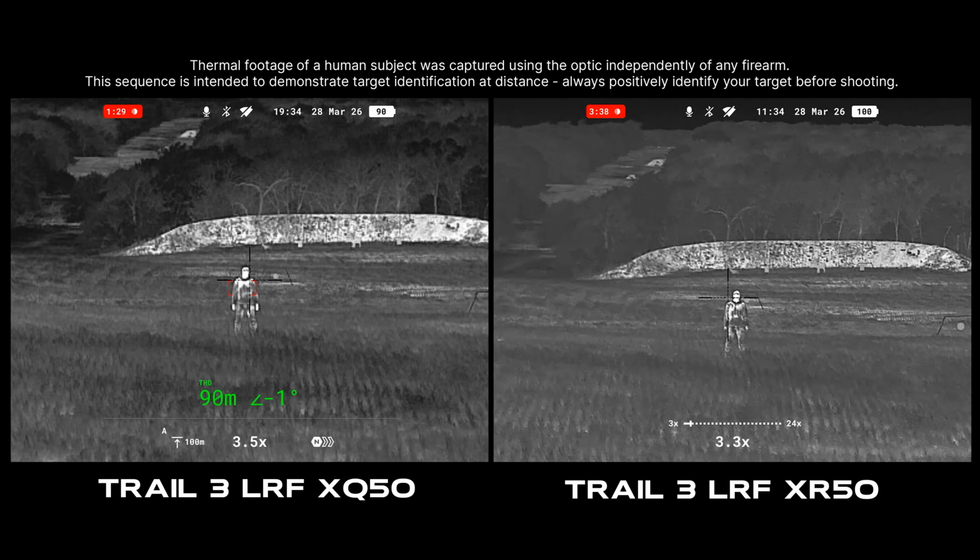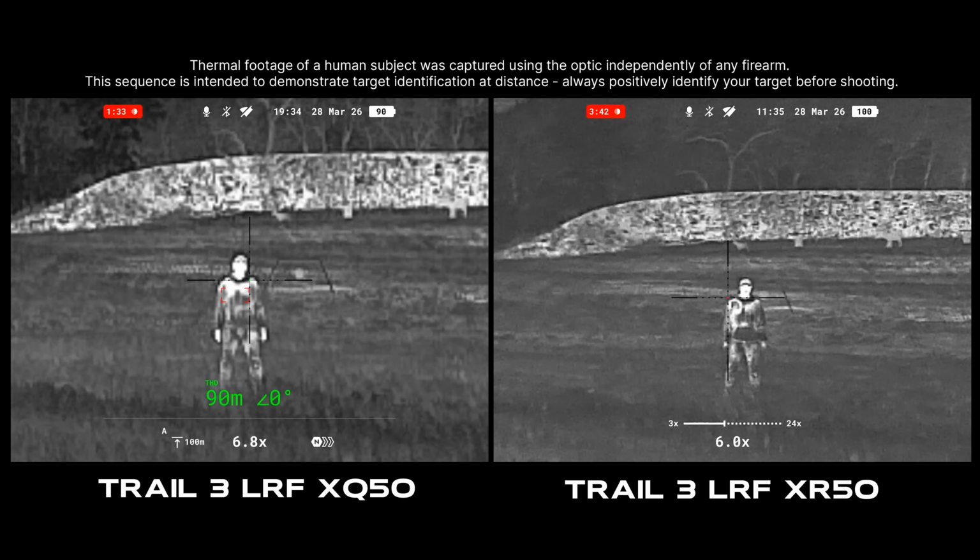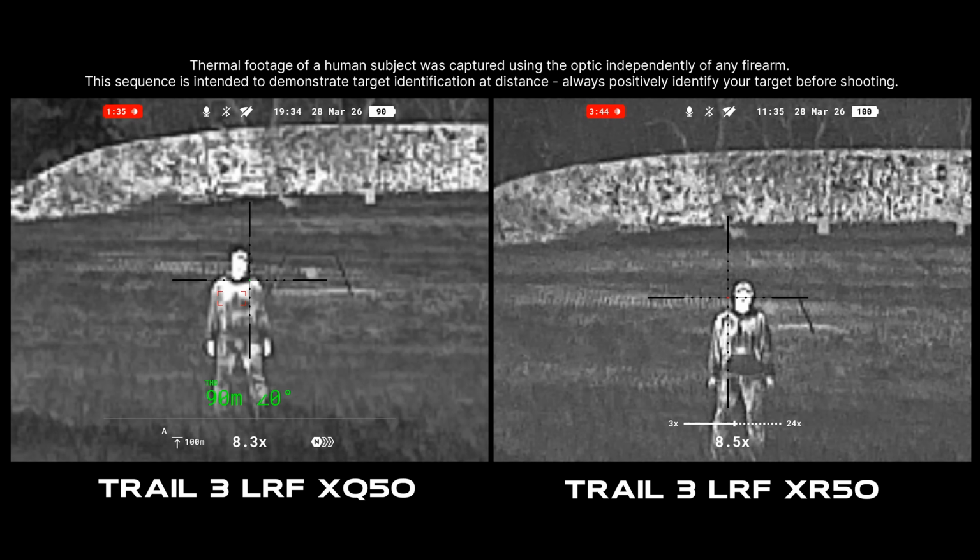Alright, so the next feature we're going to talk about is resolution. We're going to talk about what we can expect from the device. So right now we're running the XR50, meaning that we have 640 by 480 resolution, 12 micron, giving you 2300 meters of detection range of an object of 180 by 50 centimeters. When you zoom in with a device, you're still going to have the same resolution at that given target at that distance. So if we're at 100 yards, you're going to have a certain amount of pixels on that target. When we zoom in, that is not going to increase.